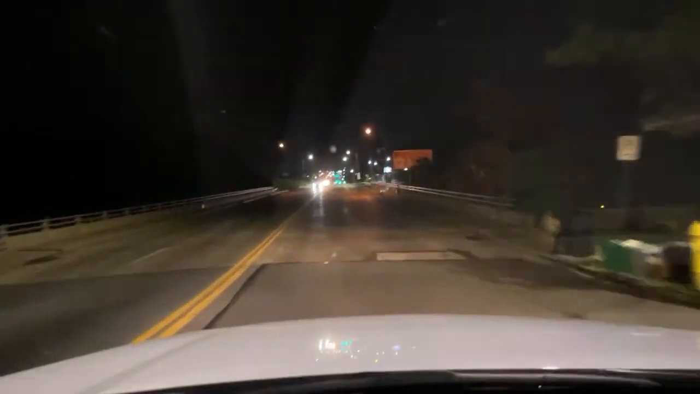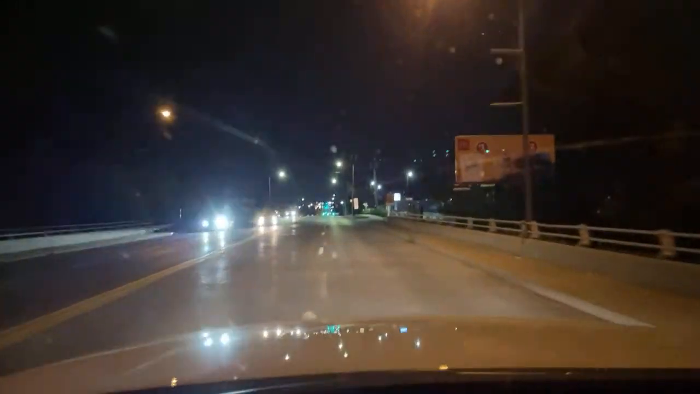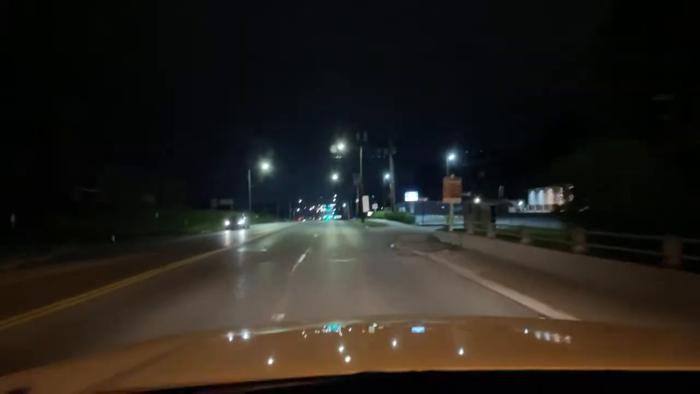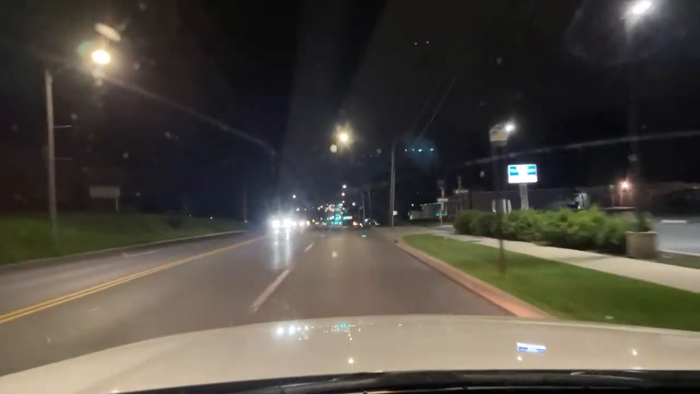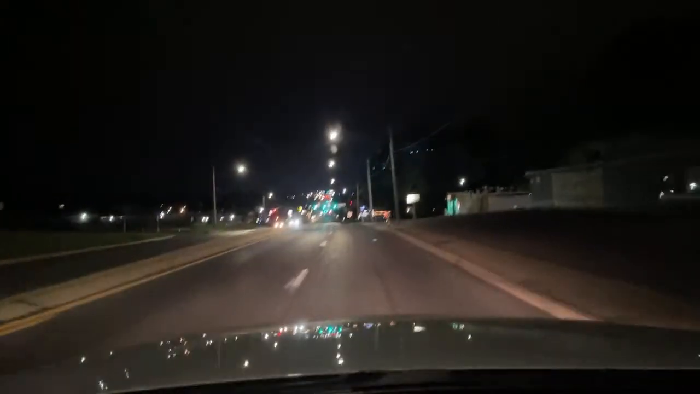Oh, here we go. We just leave the city and look at this. Attention Engine 11. 2879 Huron Street, close to the mountain lane. Assisting EMS, ALS chest pain. Chest pains for engine 11.